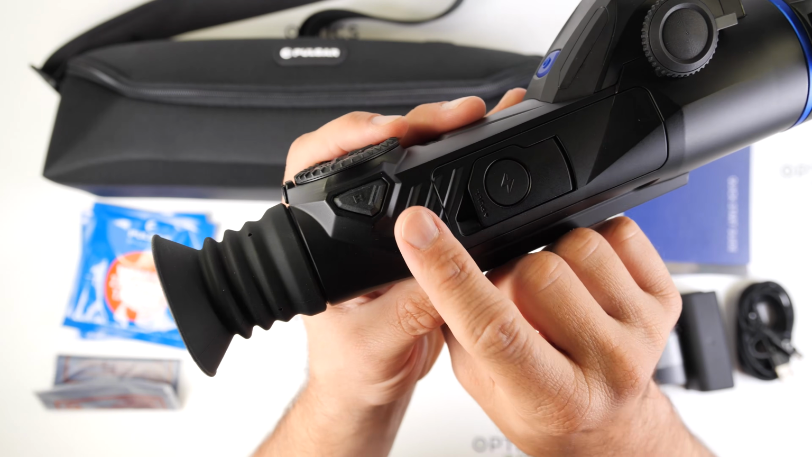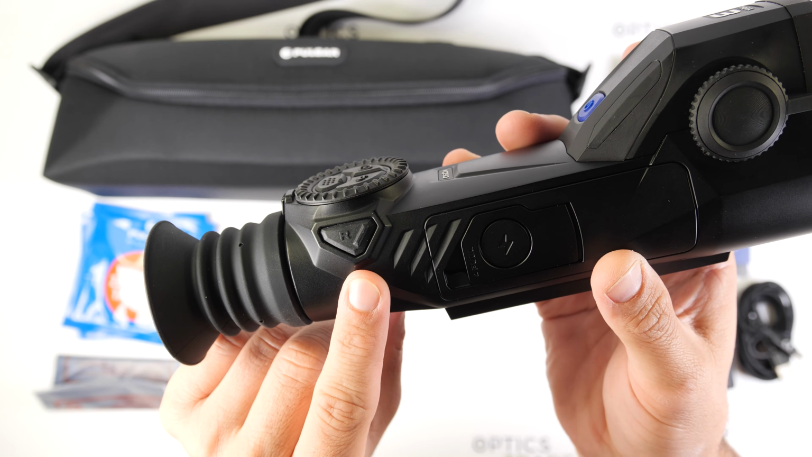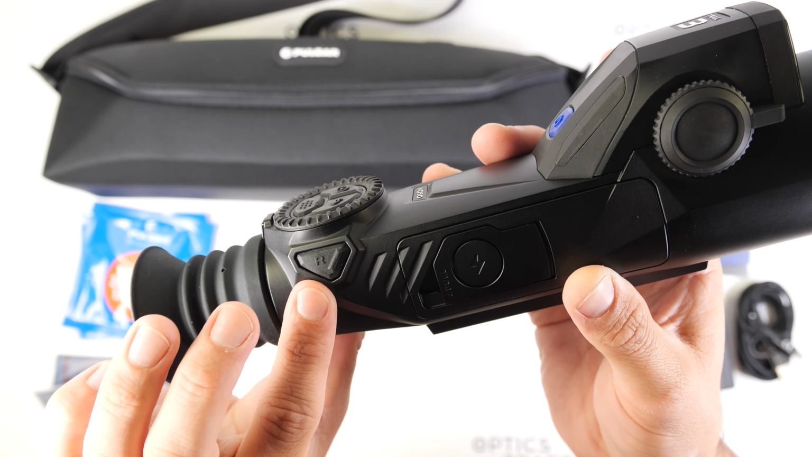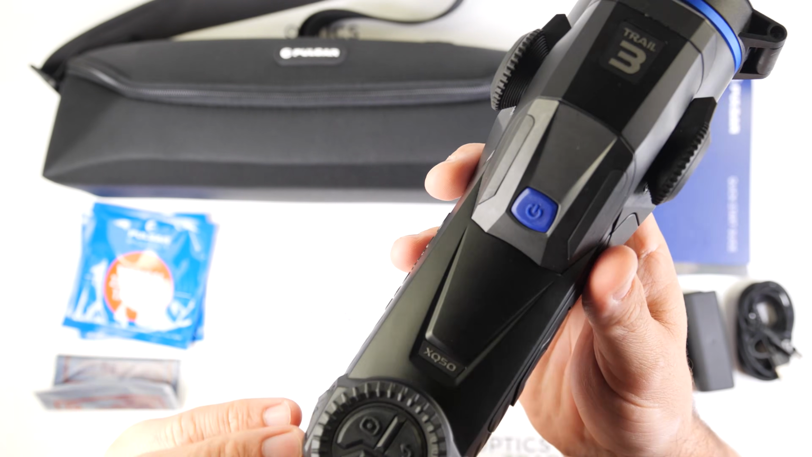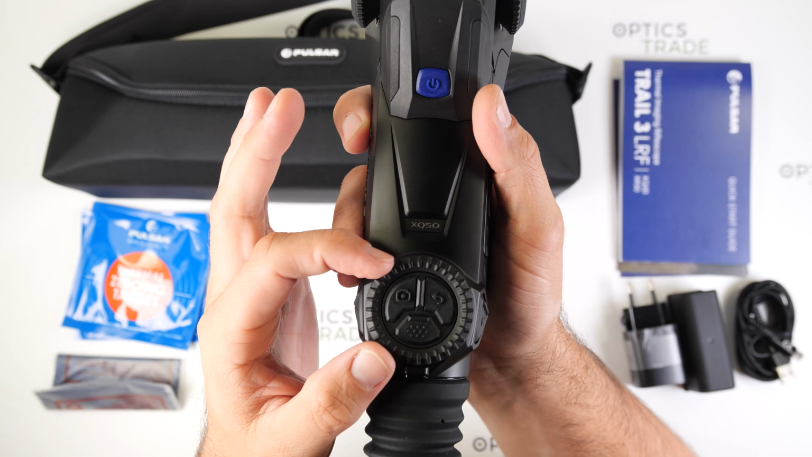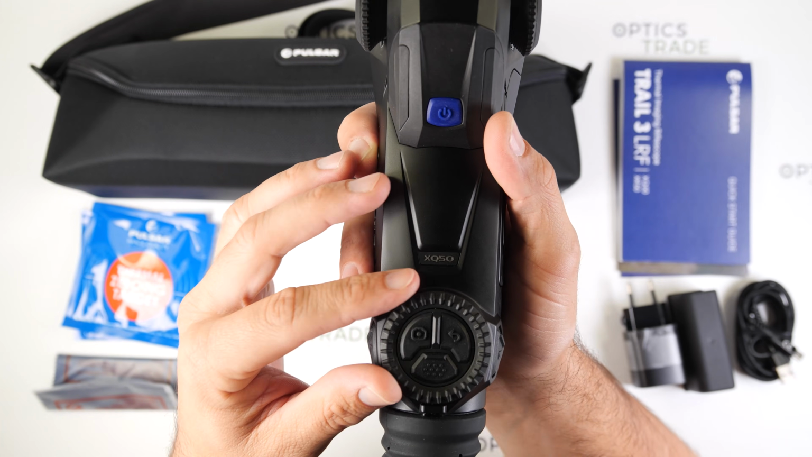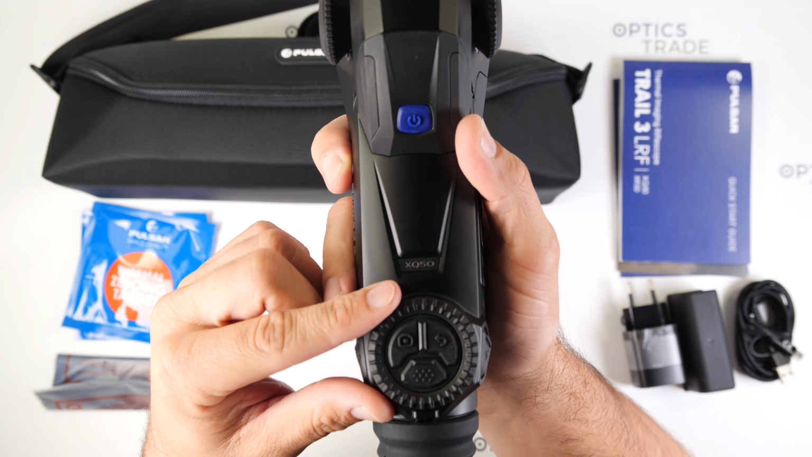And then on the right side with a short press you turn on the rangefinder with a single distance, and with a longer press you enter the scanning mode, so you get constant measurements from the rangefinder. And lastly, this control wheel here on top, it is to make small zoom changes. When you turn to the right side you zoom in, and to the other side you zoom out. And of course in the menu you can switch between all of the settings.